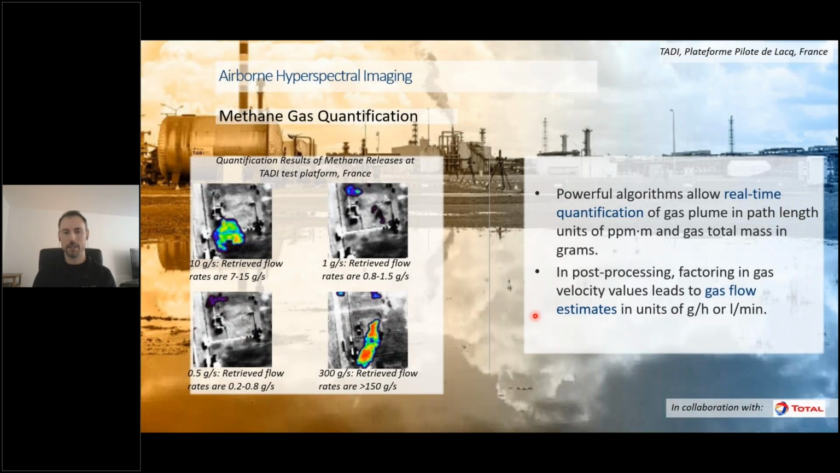Another case study that we have is with our airborne hyperspectral imaging. And if we look over at the images on the left, essentially what we're doing is the imager, the sensor, is flying over this TADI test platform in France and looking at methane gas release. And if we look at these images, we can see these colors in the images. As it's flying over these structures, it's able to detect the methane that is being released by them.